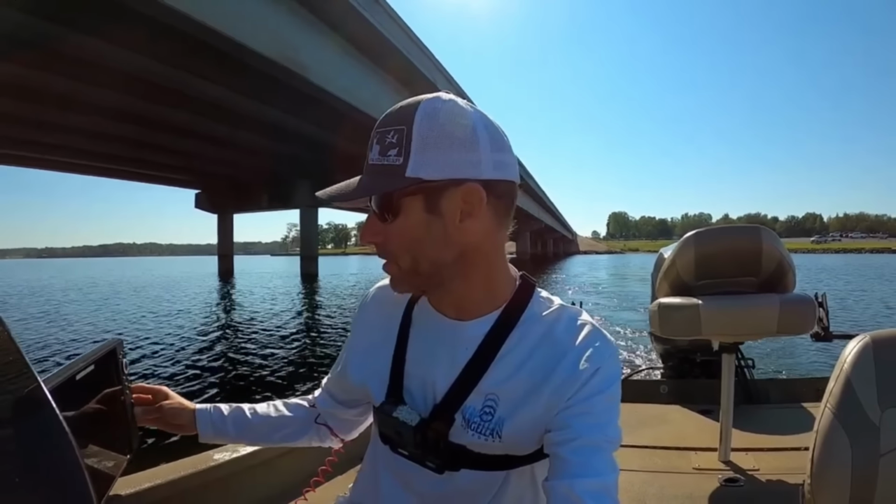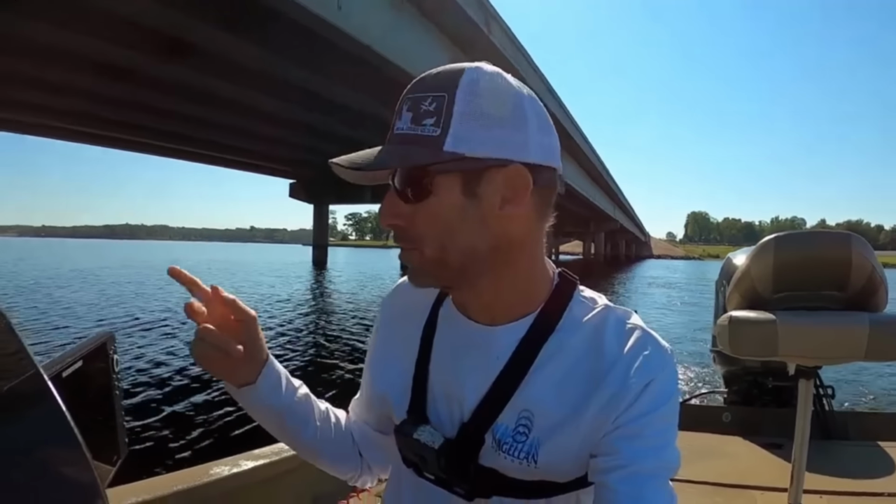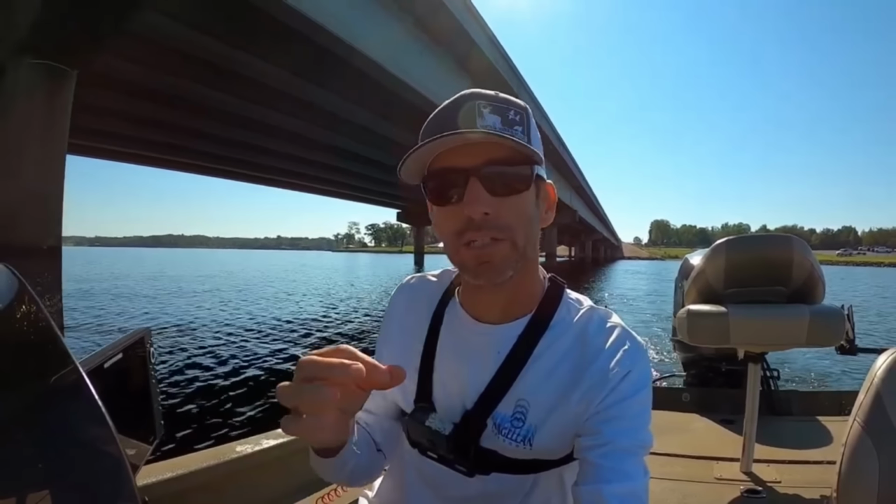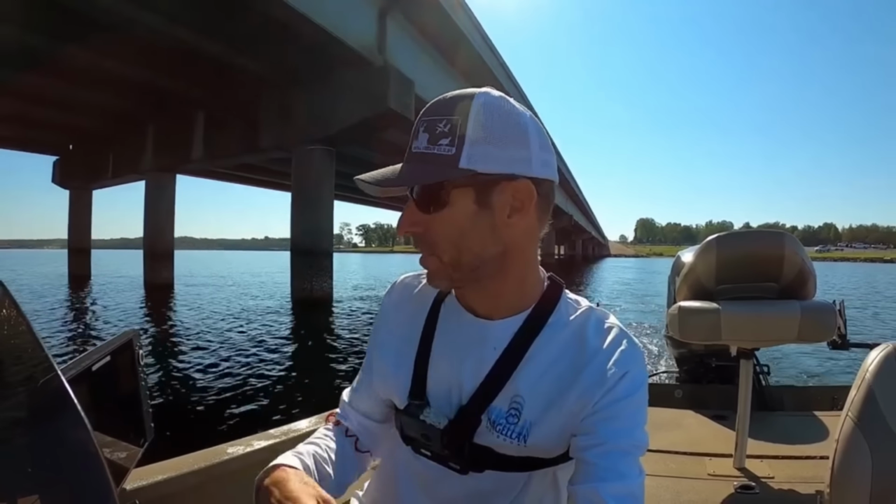So now what I'm doing is I've moved up the lake a little bit, and I'm going to idle down this bridge right here. As you can see the bridge, I'm going to idle down it and use my side imaging to see if I can see any fish on the bridge. The bridge is one area that I will fish if there's other people fishing it, because large schools of fish can get under the bridge, and it's not as effective as if you're fishing isolated brush piles.